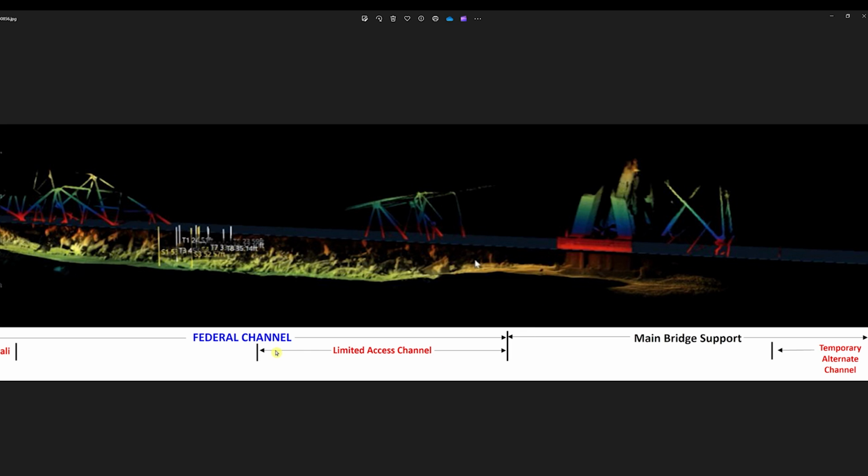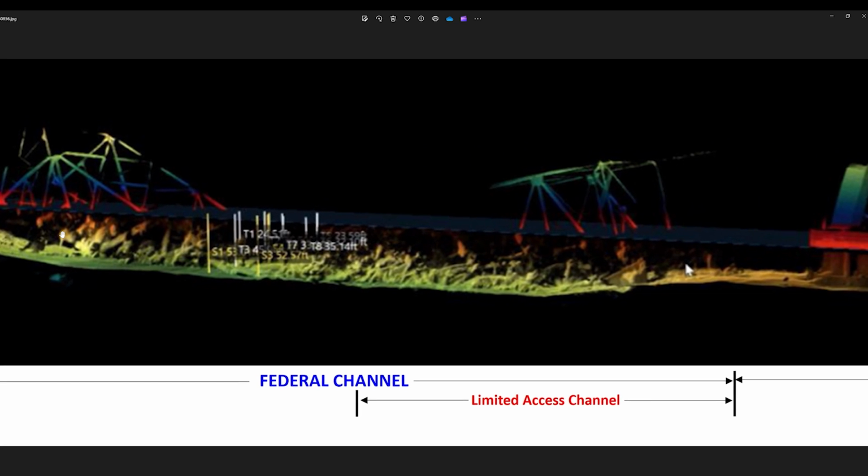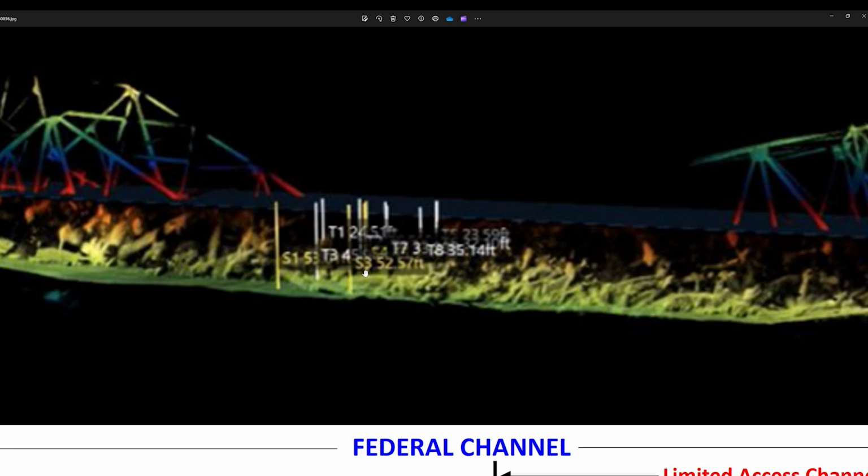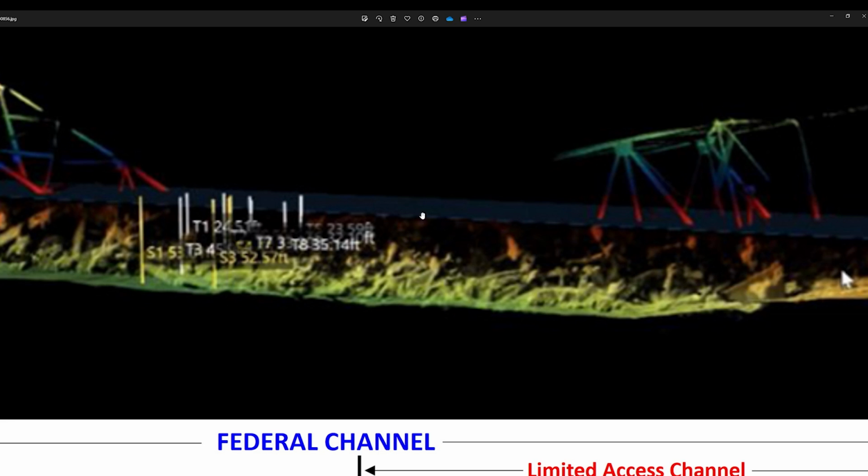Again, they're showing where the limited access channel will be and the federal channel, and the Dolly is right here. What they're showing you here are the depths of the water. So 51, 53, 35 feet over here, see? The further off you go to the right, off of the center of that channel, the federal channel, the more shallow it's going to be. But my money says those construction vehicles are right in here.